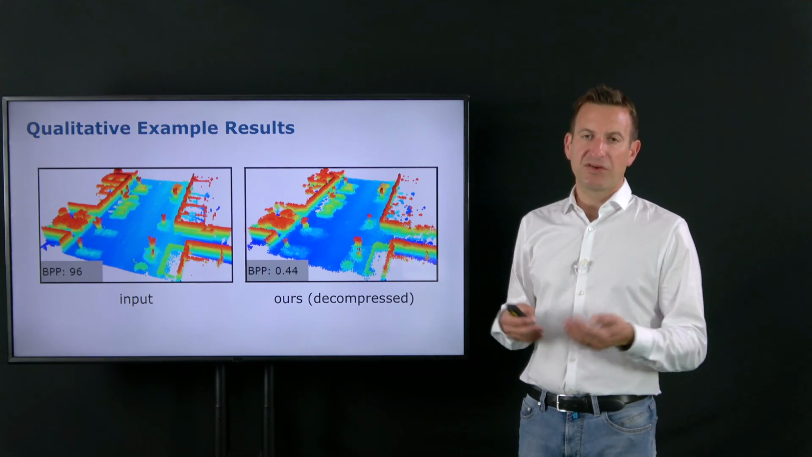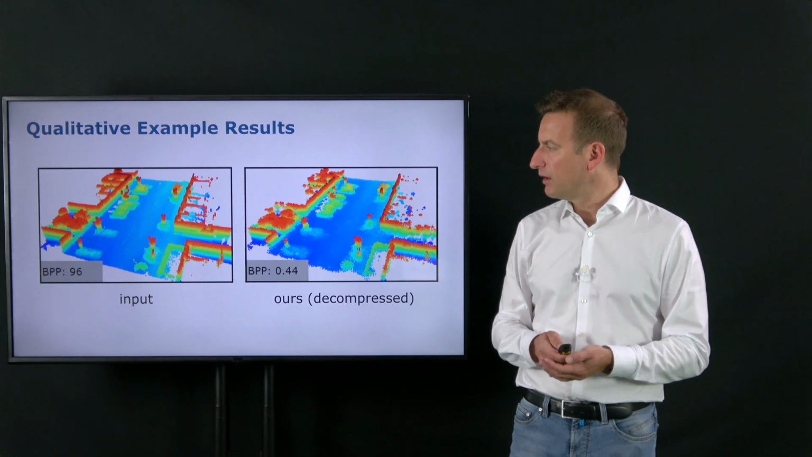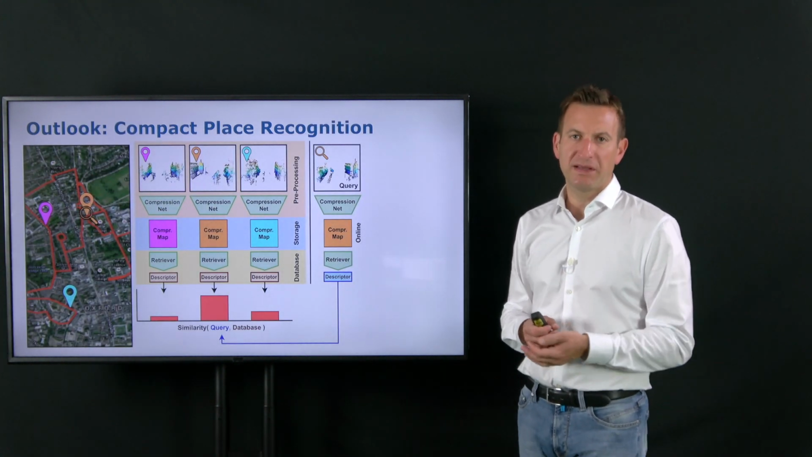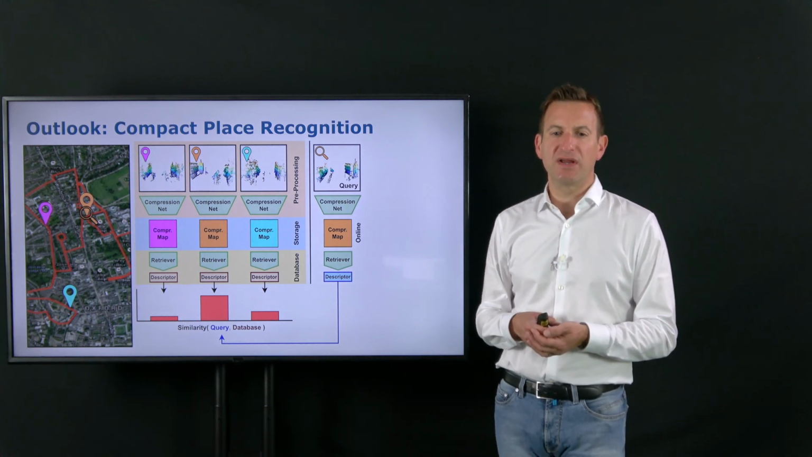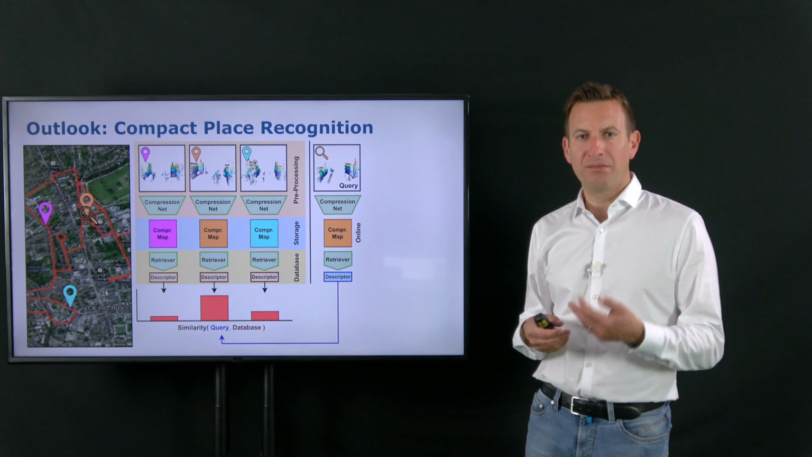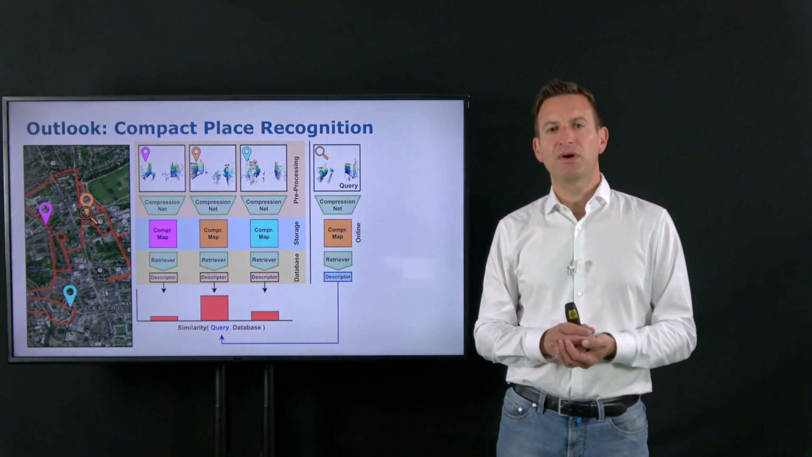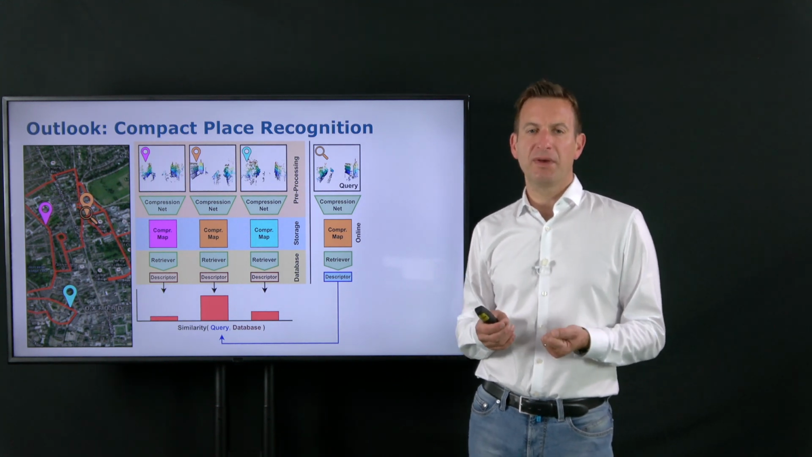And another work that was a follow-up of that, which is currently under evaluation, and which is basically an outlook that I'm giving here, is about compact place recognition. It turns out that those feature representations that we're generating also allow us to perform place recognition, similar to a bag-of-words style approach, for determining if two places are similar based on this compact code.